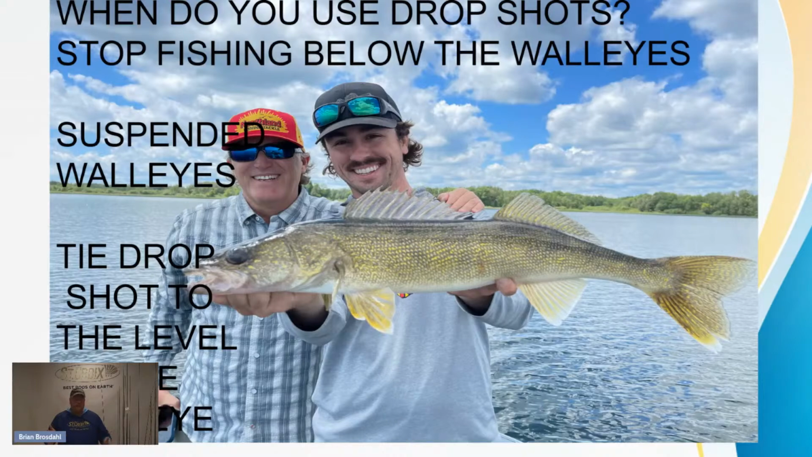Typically, you can use it anytime that you can present it in the fish's face. If it's in the spring, you probably don't need to use it because you're just going to throw a jig to the bottom with a spot tail shiner or a leech or a fathead or a small sucker or plastics even sometimes. If you're on a river, Mississippi, use plastics year-round. You just drag them. They still eat them.